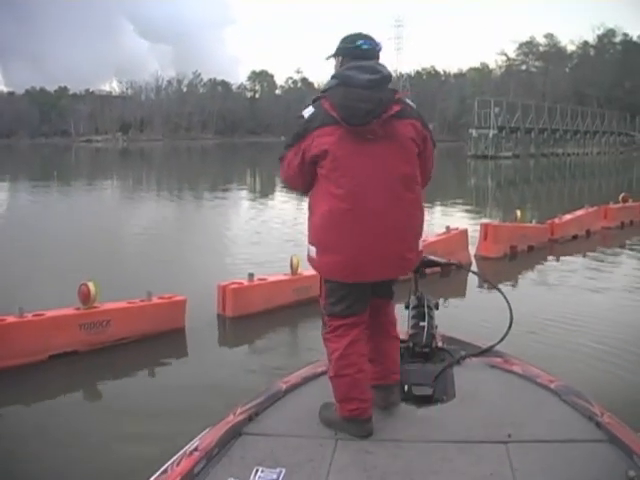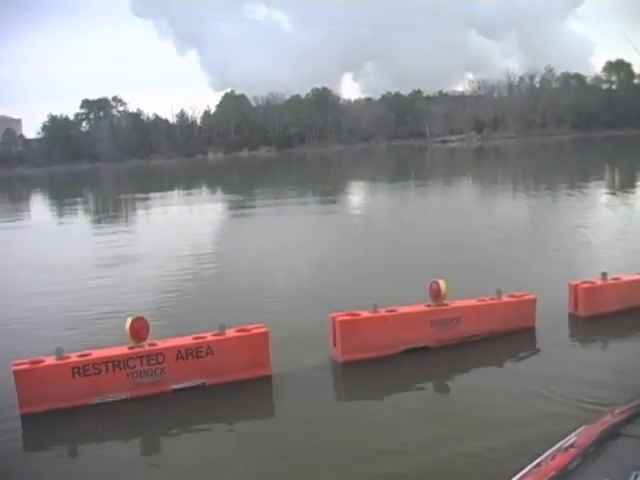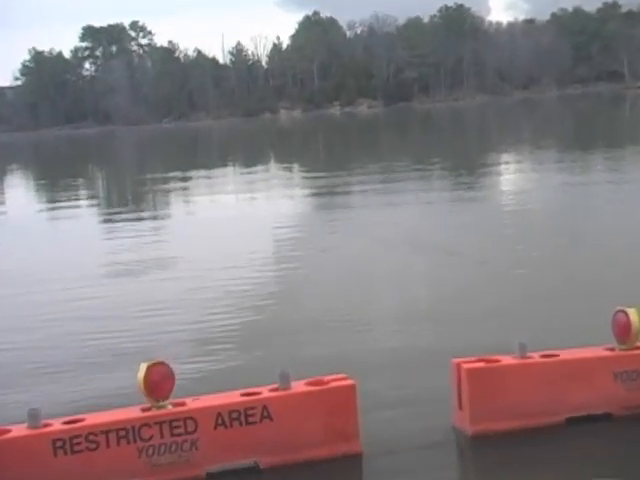Ooh, look right there. Come on, come on, come on. Is that a fish right there or just chasing bait?